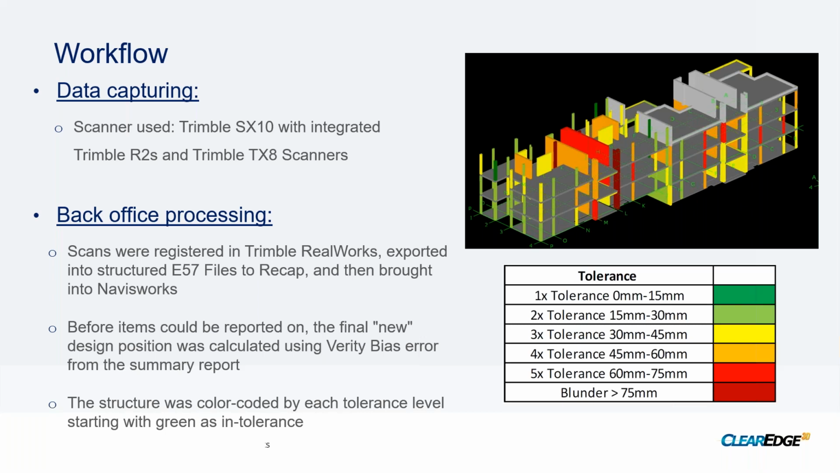And then, before we could even start our report on the deviations, we had to calculate this final new design position.